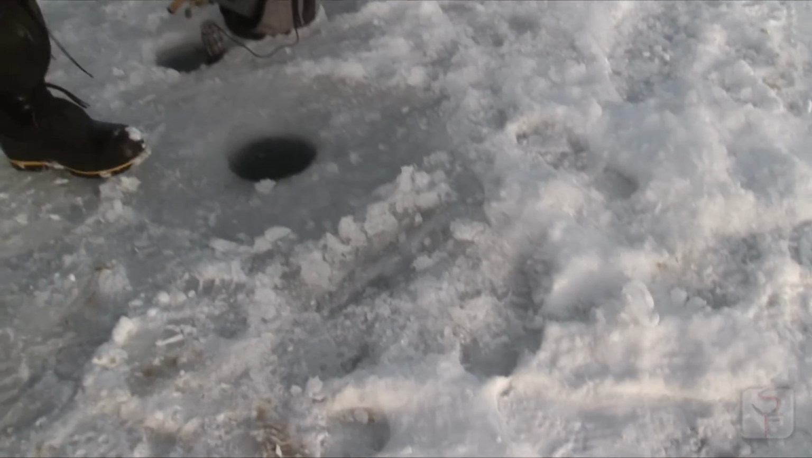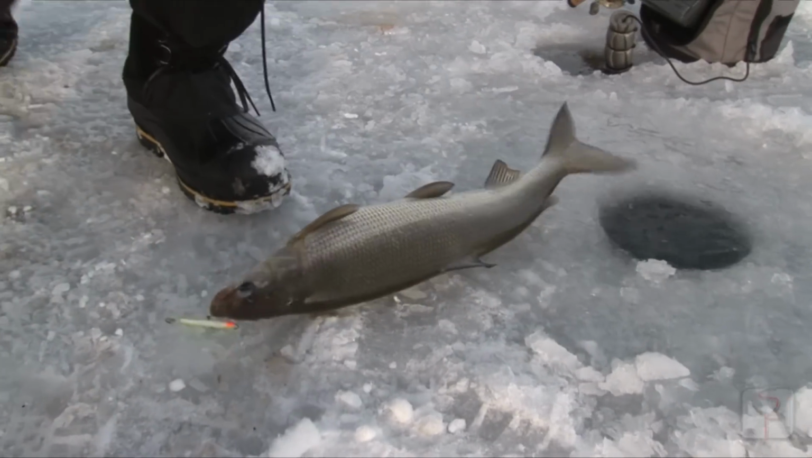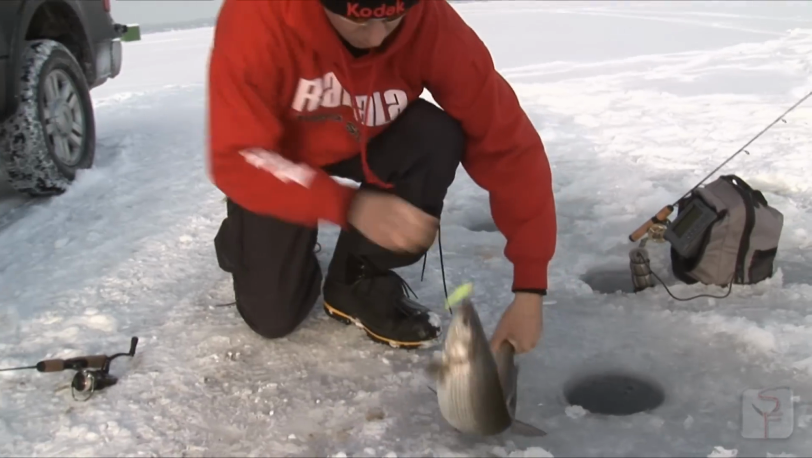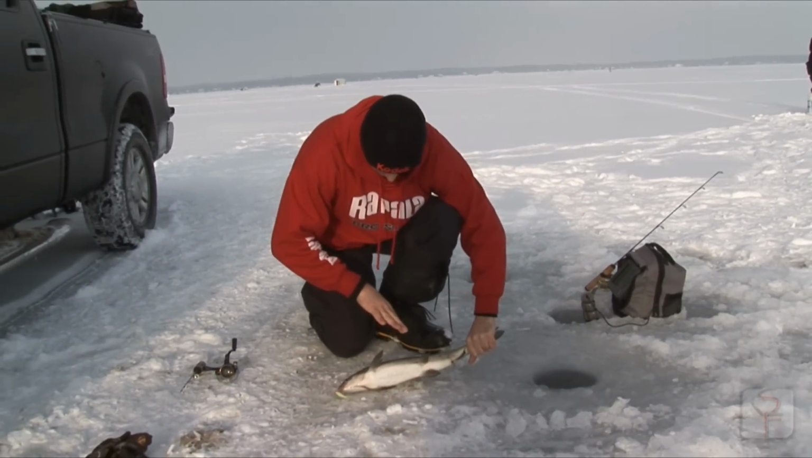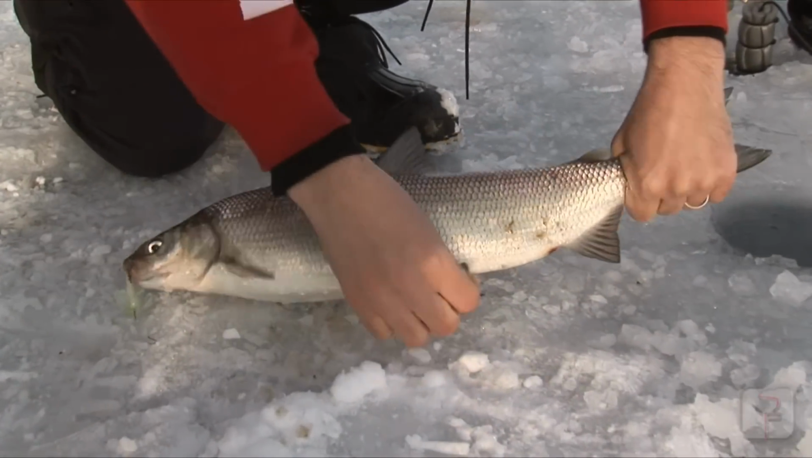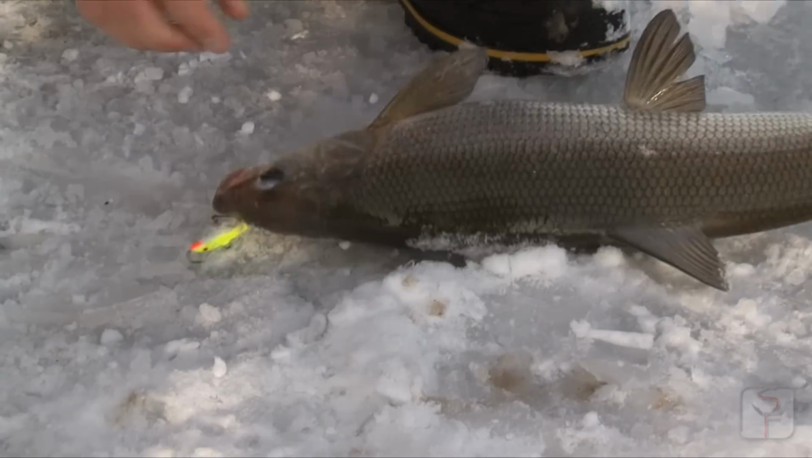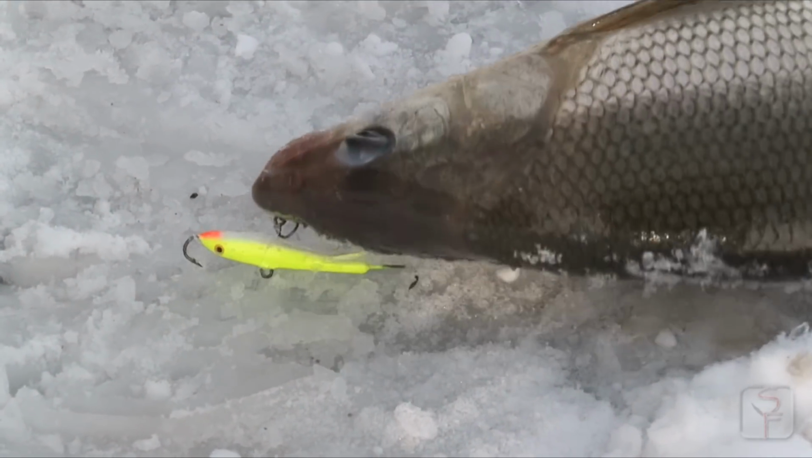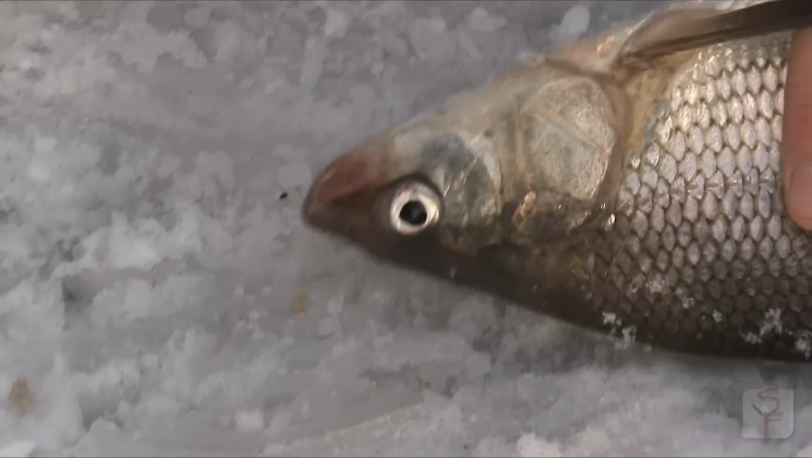Oh, there it is. Great fish. That is a very nice fish. Beautiful whitefish, Tony, and I think it's a natural. I'm just gonna flip it. He caught me. Good fish. Natural fish. See, no fin clips. That indicates a natural fish. I'm just going to remove the hooks here. I'm gonna get my pliers right up here and remove the hook. There we go.